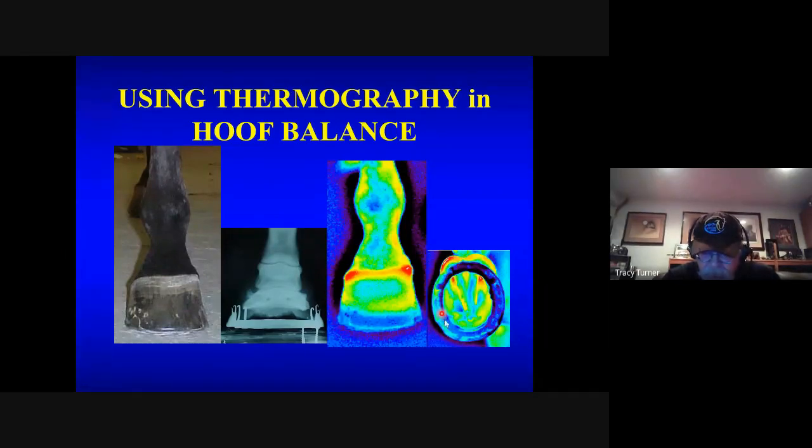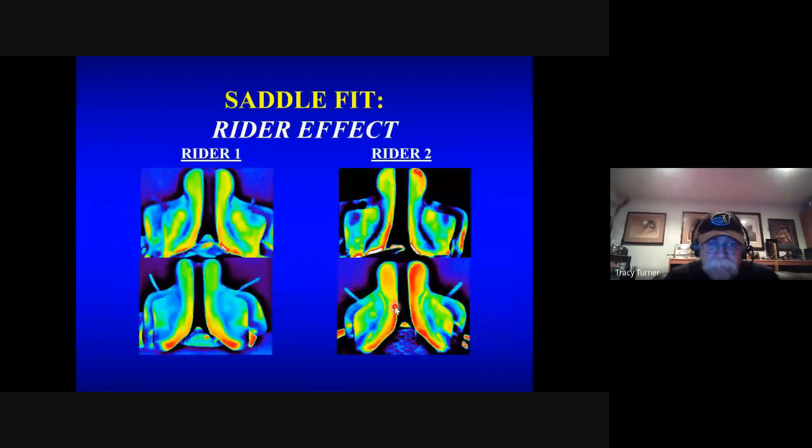A lot more friction on this part of the foot than I do over here. So that horse is really loading that abnormally. So we came back and made recommendations to improve the loading, to deload this lateral aspect of that, and were able to get the horse to travel a little bit better.